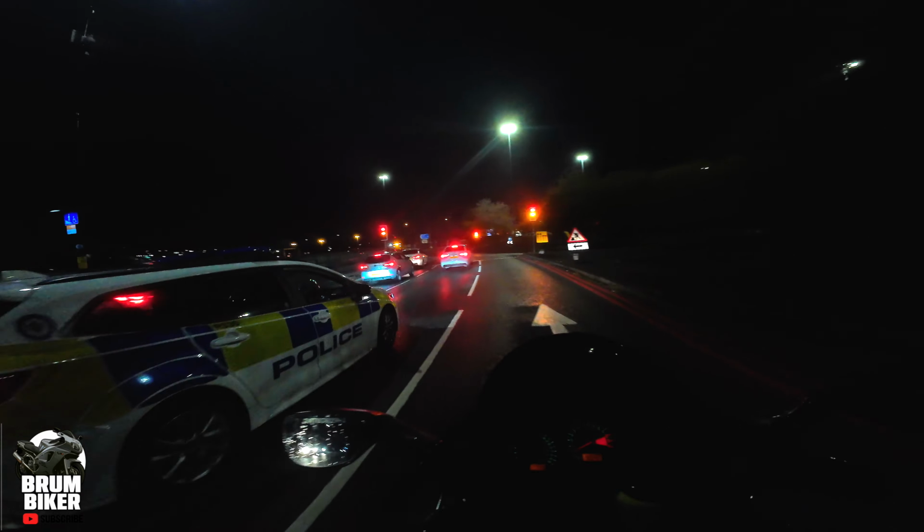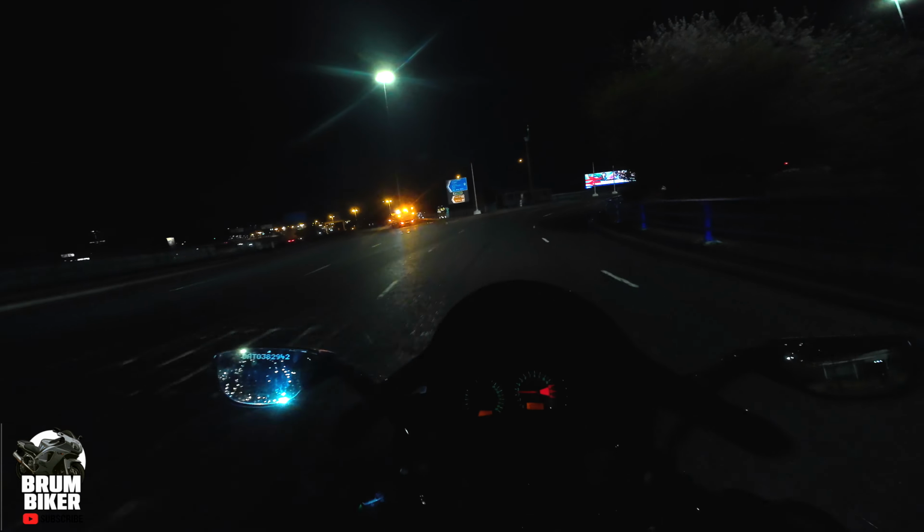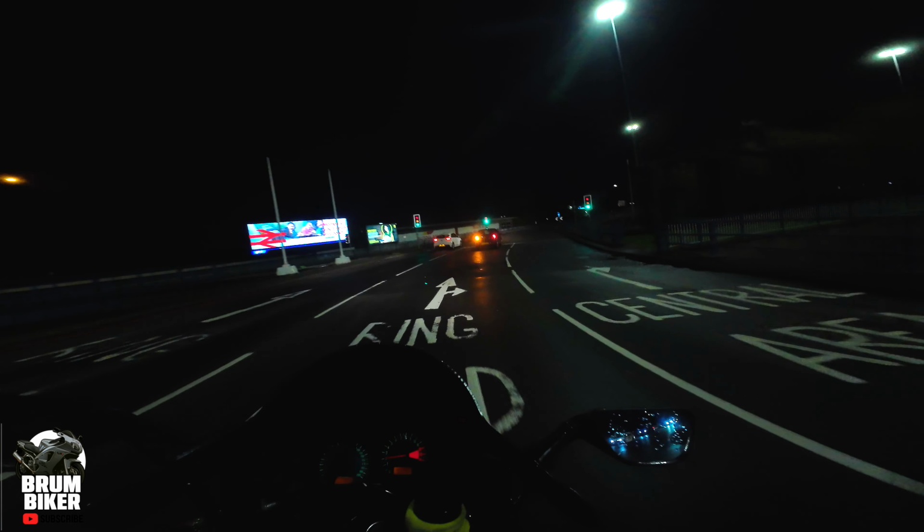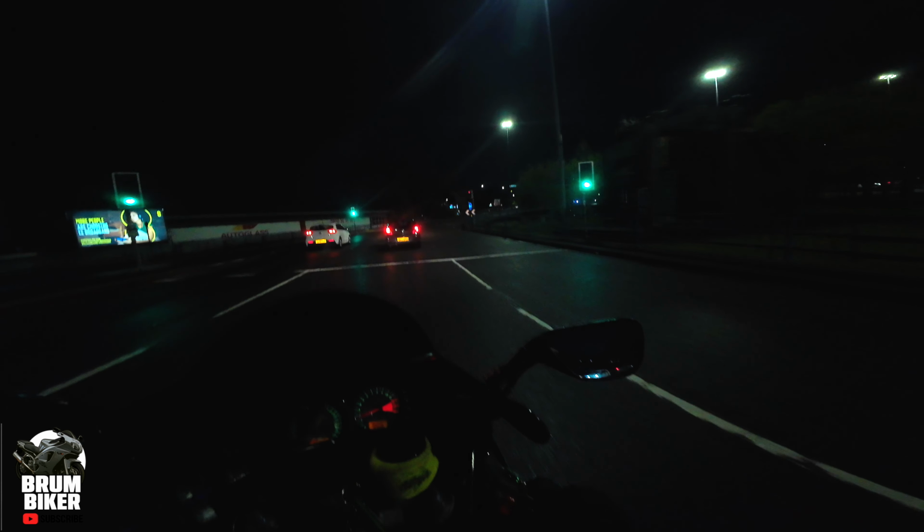When you're riding at night, when people see you on a sports bike, people ultimately, for some reason, think that you're on some racing thing. And I feel like at night time, especially Friday and Saturday night, that's when all the madmen come out on the road. All the crazy folk come out on the road in the night time. That's what I feel personally.